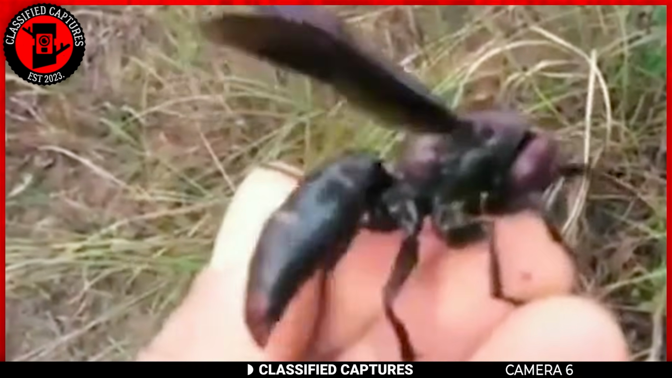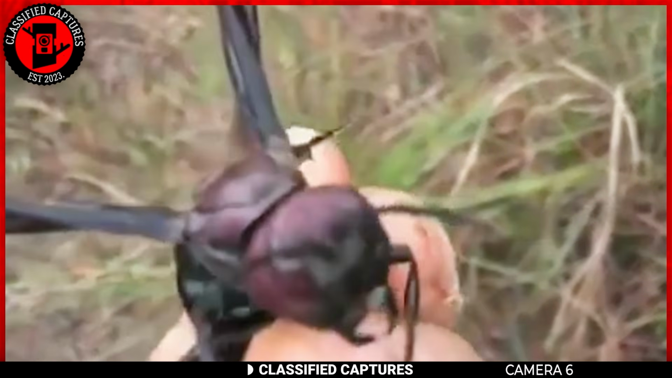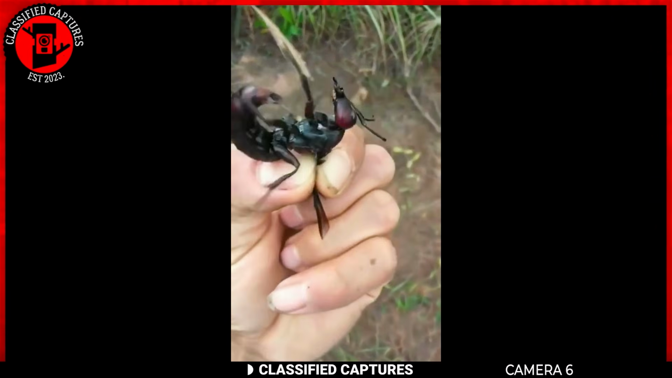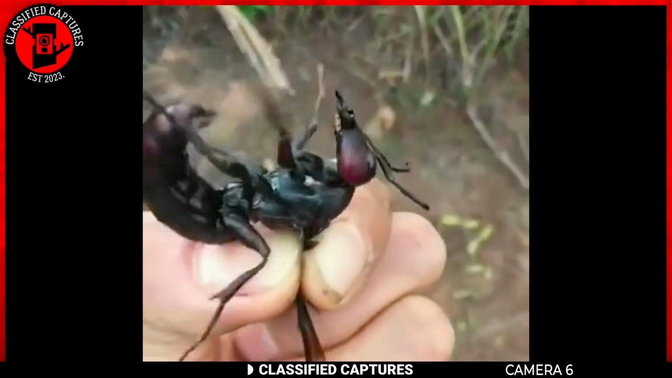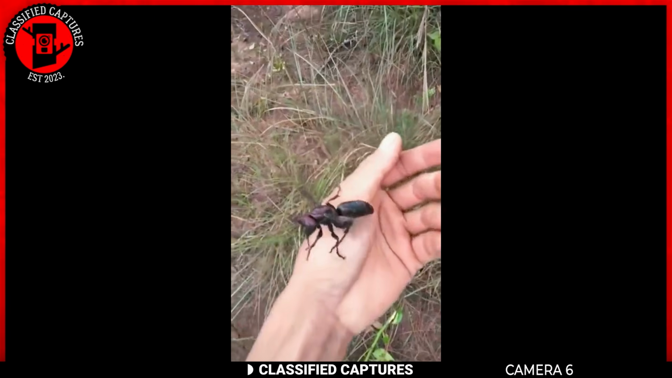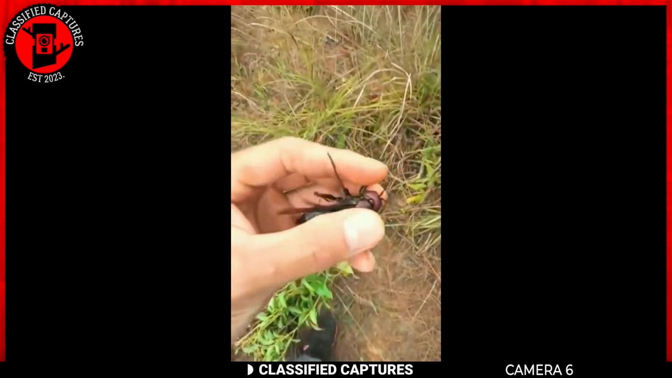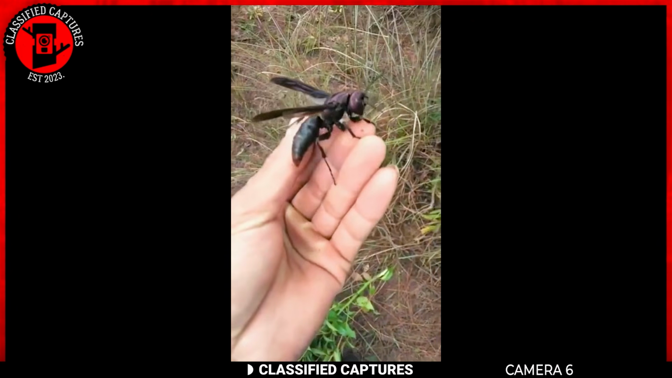The wasp's sting is known for being one of the most painful in the insect world, causing temporary paralysis in its prey. This particular tarantula hawk, unlike its stinging counterparts, exhibits a remarkable absence of a sting. Very strange. The man, with a mix of bravery and intrigue, cradles the formidable insect in his hands. Do you think he found the insect stingless, or is he the reason for why it's stingless? Share your thoughts.